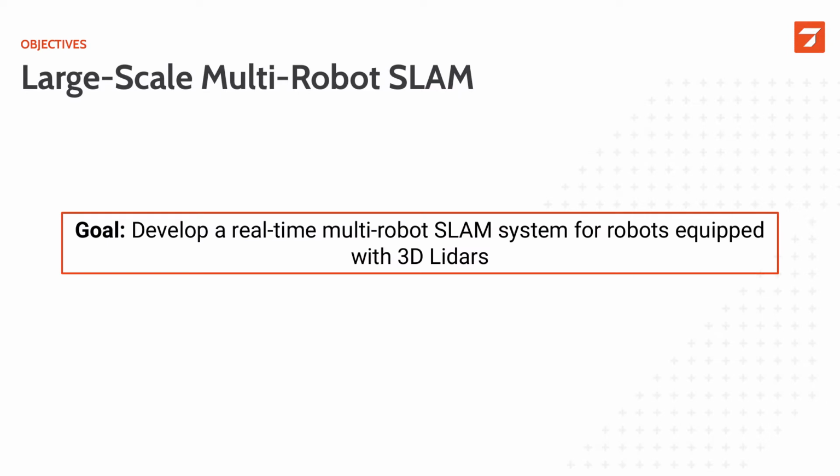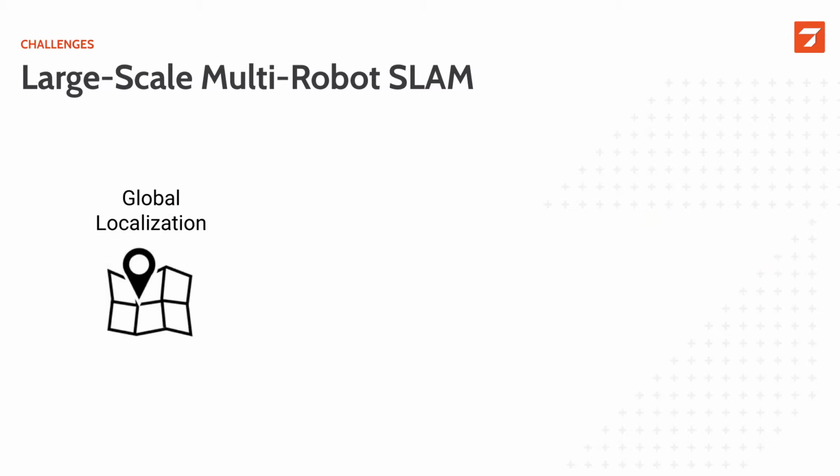This brings us to the goal of this work, which was to develop a real-time multi-robot SLAM system for robots equipped with 3D lidars. There are multiple challenges to large-scale multi-robot SLAM, and here we decided to tackle these three ones. First, we want to build a unified map, and for this we need to be able to recognize places. As usually we don't have prior information regarding the relative transformation in between the robots, we're looking for a global localization solution.